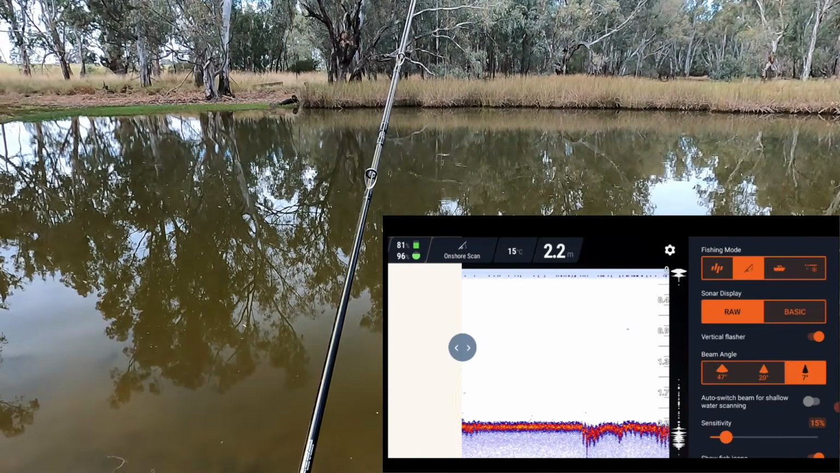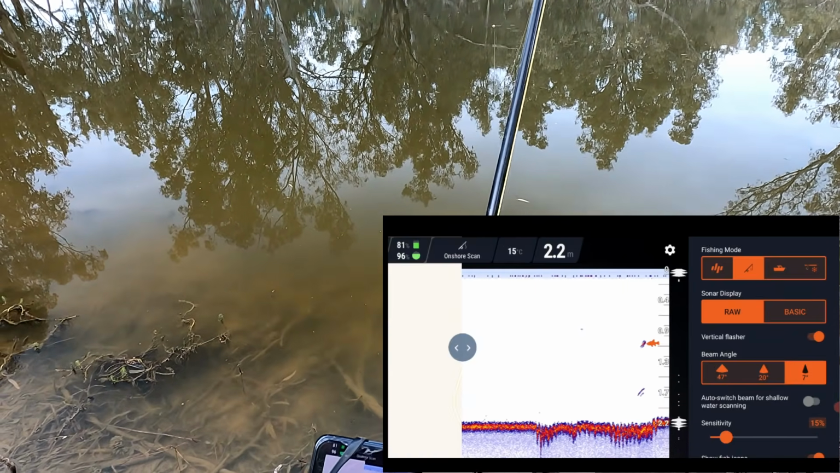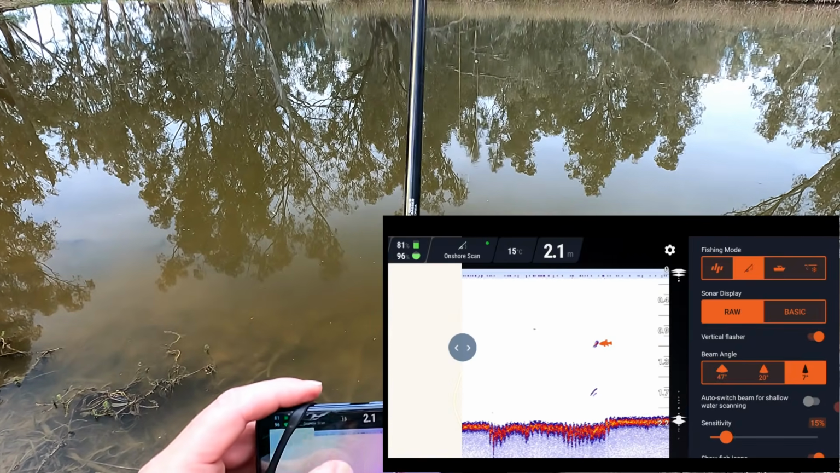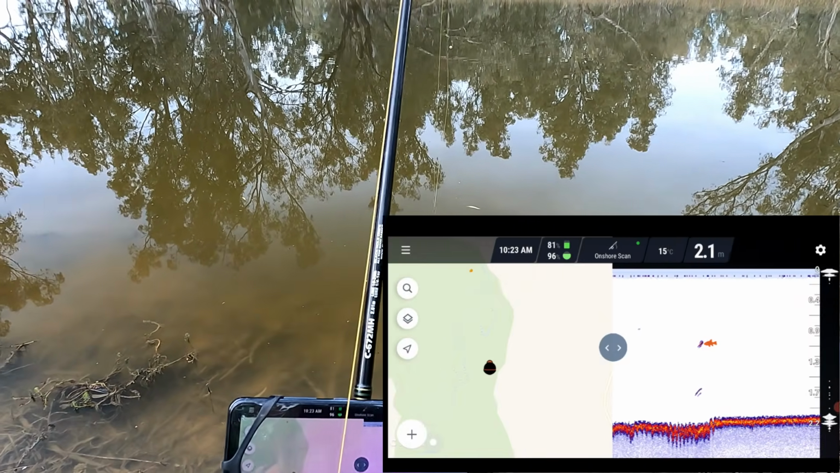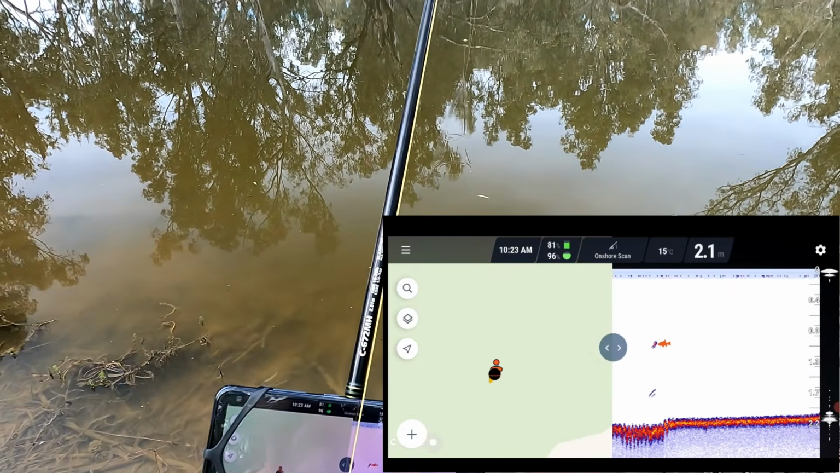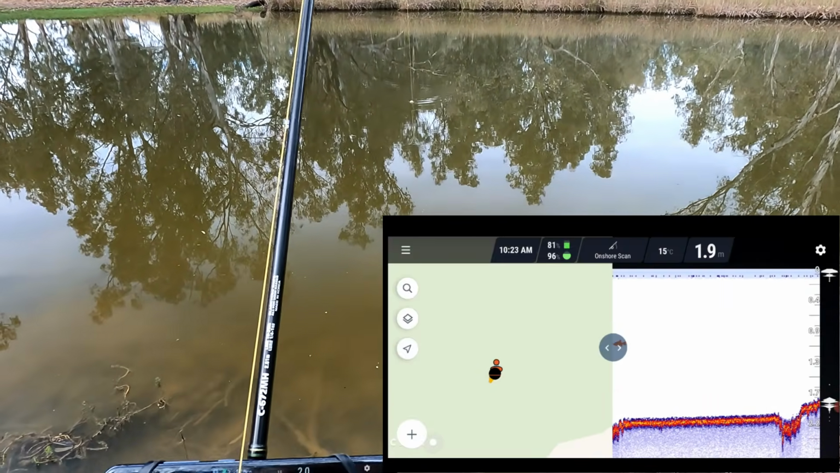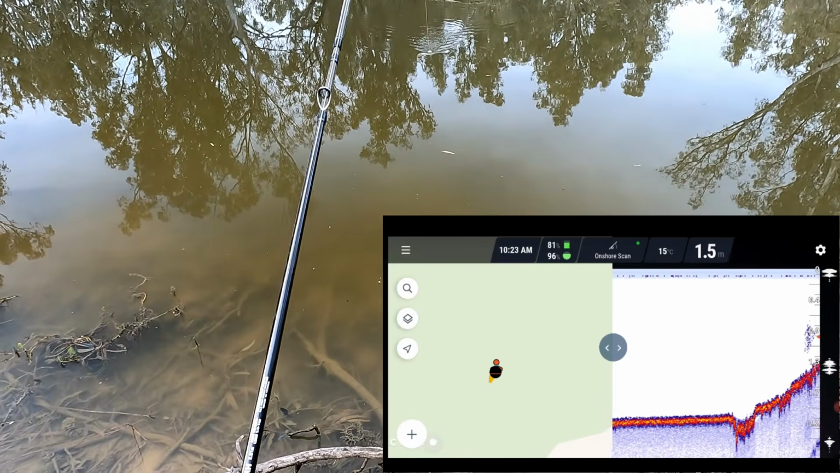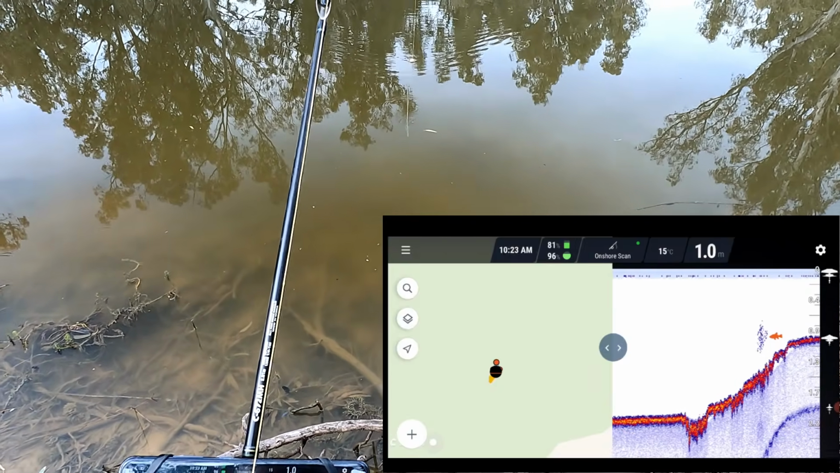2.2 metres. Wow. 2.3 metres. How's my bathymetric map looking? Can't see it. Oh, that's why. Got to get rid of that. They're showing a fish just under the sounder there then. There you go, it's showing a fish right there. That might be a fish, it might be a snag, who knows.